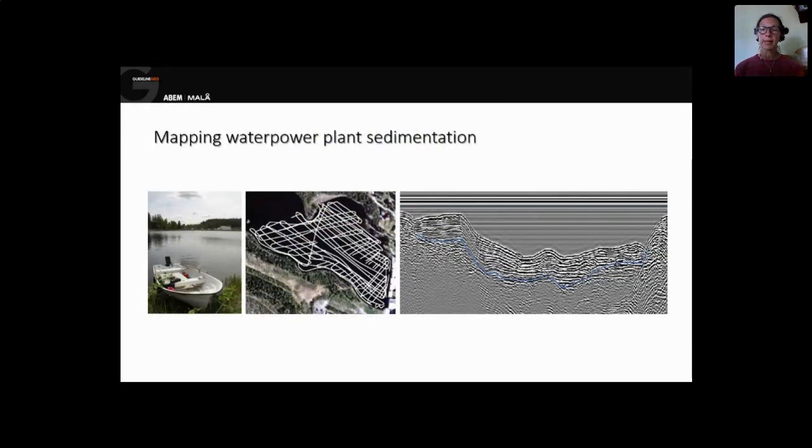Another nice application is to look at sedimentation at water power plants. Sedimentation makes the volume of the dam decrease, so you can gain less electricity. So the water power plant wants to know the amount of sedimentation so they can clean the dam from time to time to get the dam to be as big as possible.